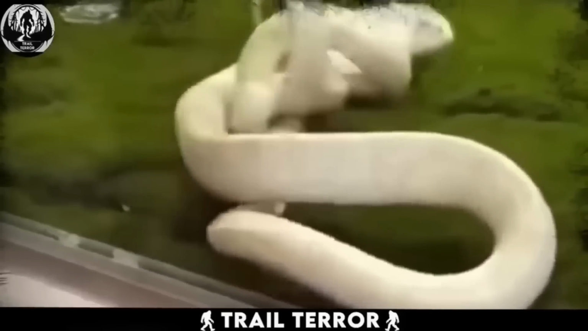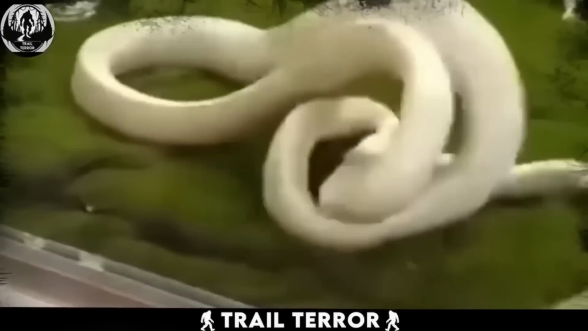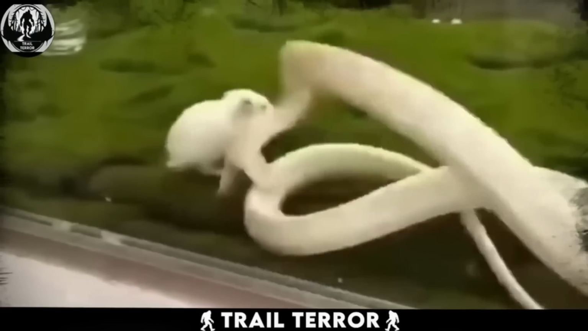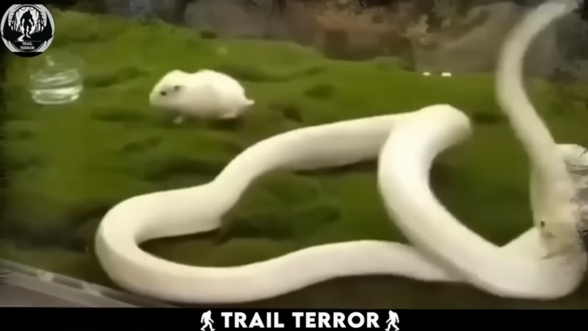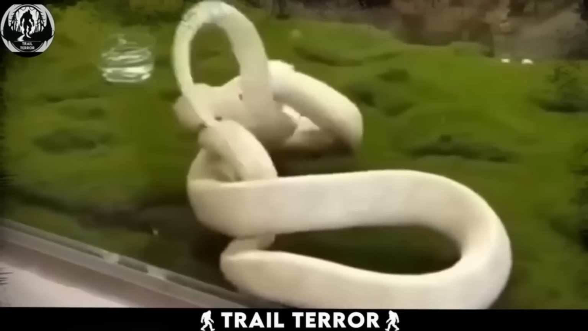However, in this case, it's not just a game. It's a real-life scenario with potentially dire consequences. Hopefully, this rare albino snake will recover without any lasting harm, as losing such a specimen would be a significant loss for the keeper.